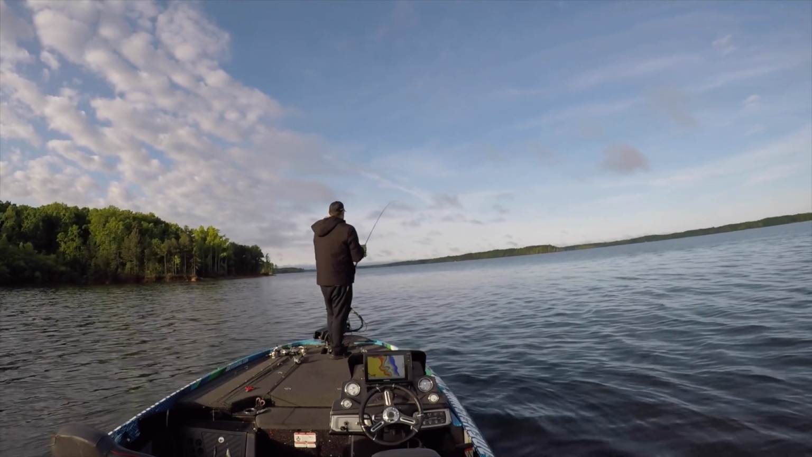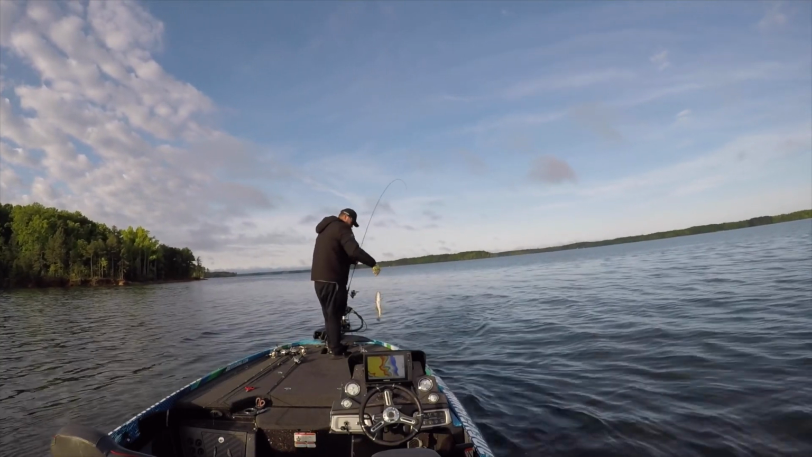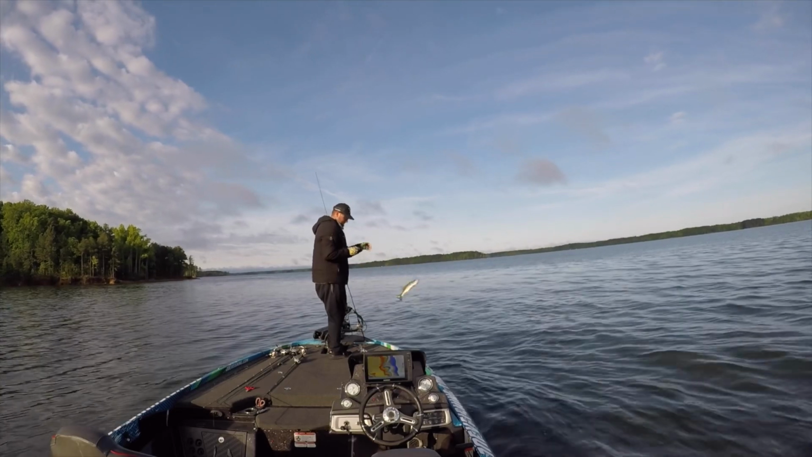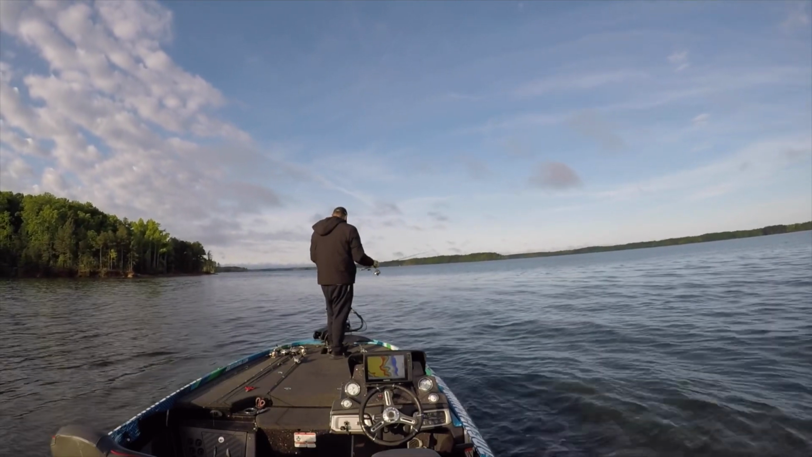So what I ended up figuring out is that I could run this pattern all over the entire lake, literally from just below the ramp all the way down to the dam. I could go around and Livescope stumps and rock piles and catch fish. Now, what I also figured out was that a lot of those fish were guarding fry out there. Some of them were still spawning and some were just feeding.